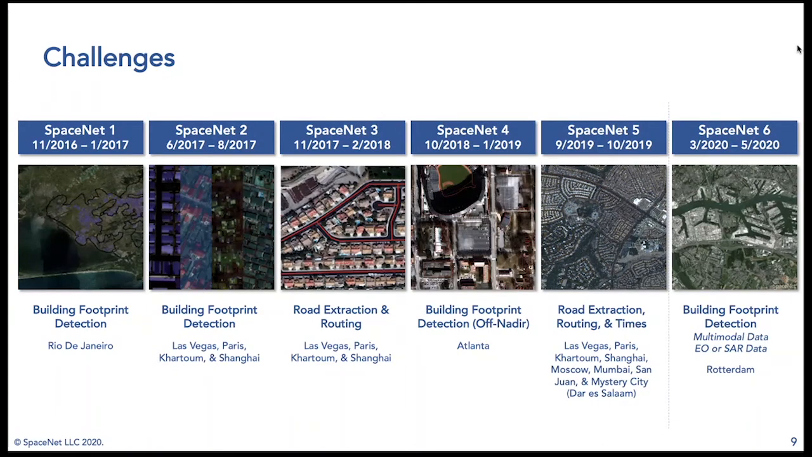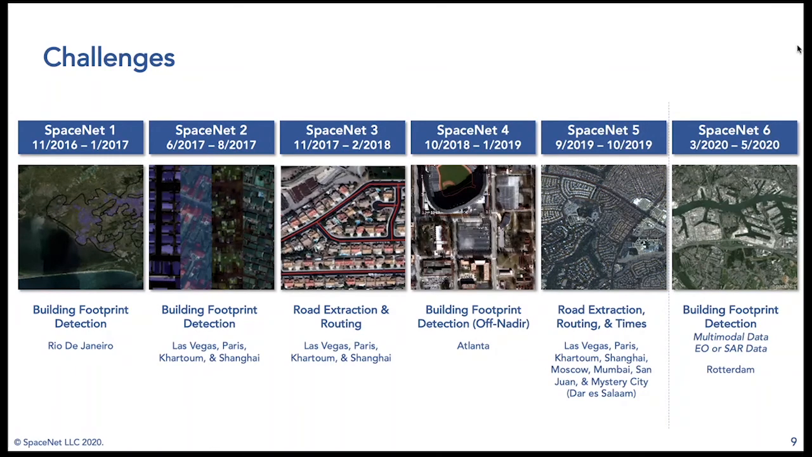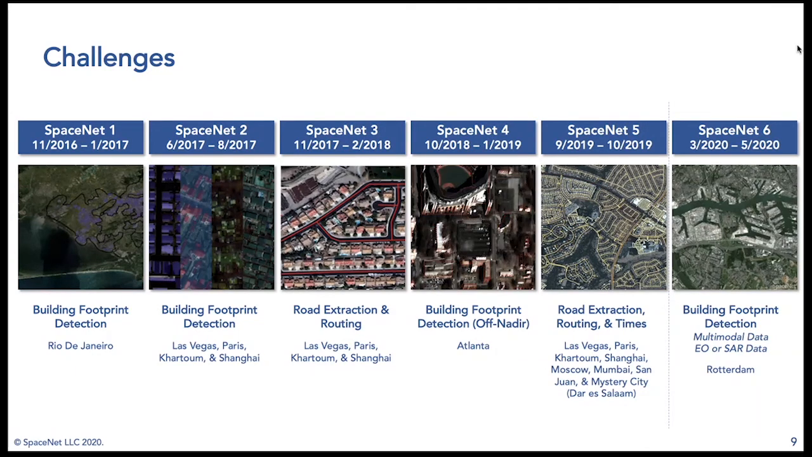The first SpaceNet challenge, which began in late 2016, asked challenge participants to find building footprints in overhead electro-optical imagery of Rio de Janeiro. The second SpaceNet challenge had the same task, but brought geographic diversity into the mix, with 4 different cities from 4 different continents.